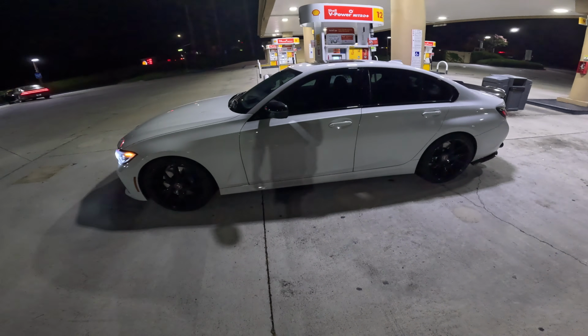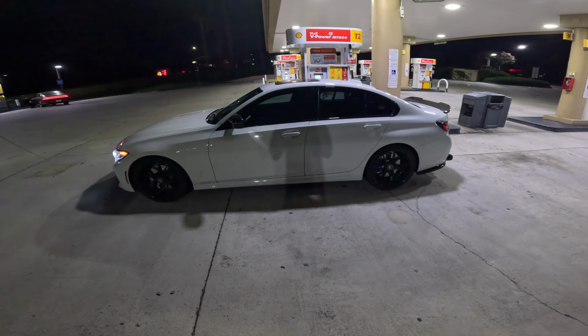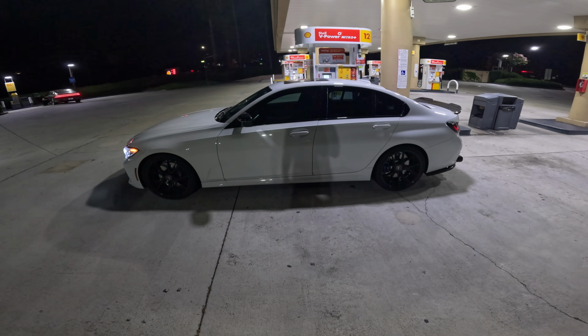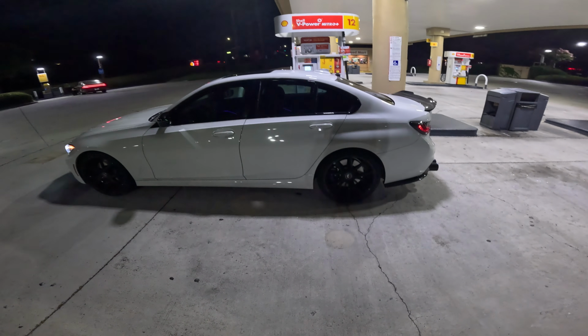Let me know what you guys think though. I think the car's sick. I think it's got some work to do. Side skirts, front lip, new lights in the front, and new diffuser. If you watched my last video, you know the floodlight flew off.